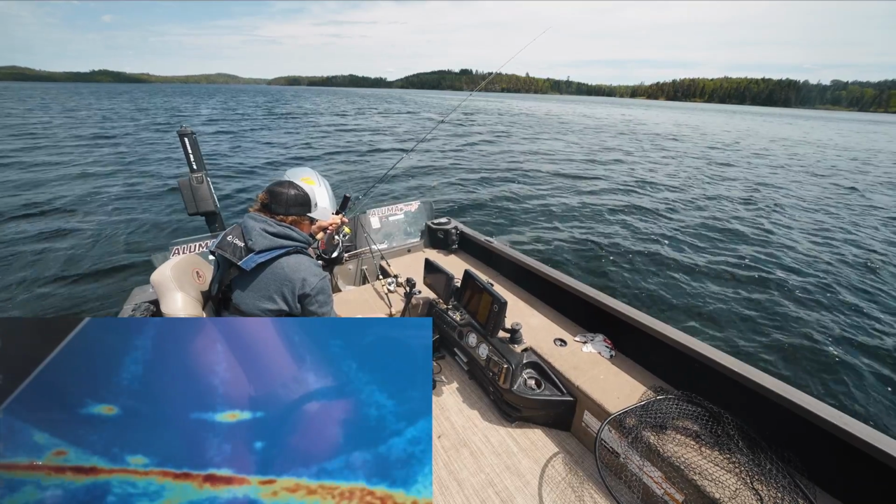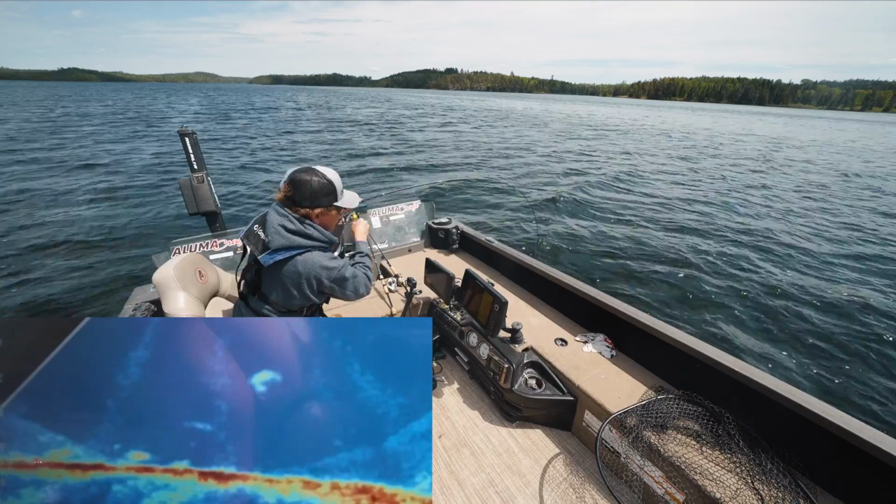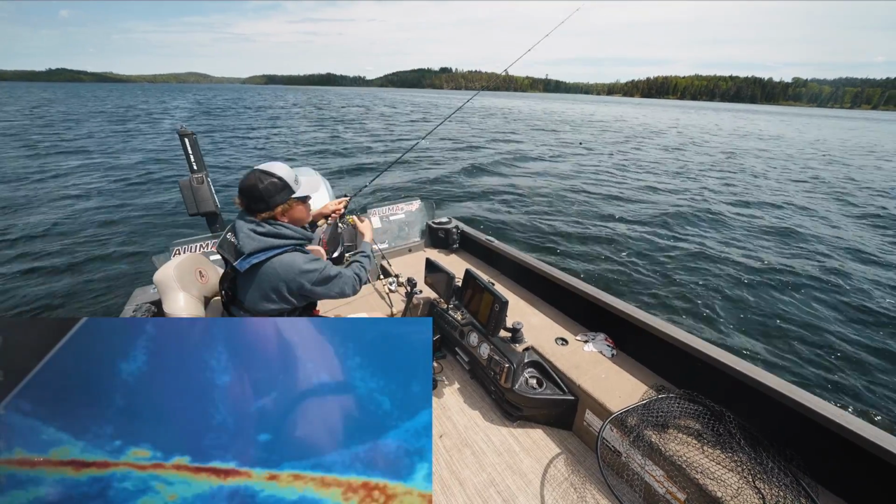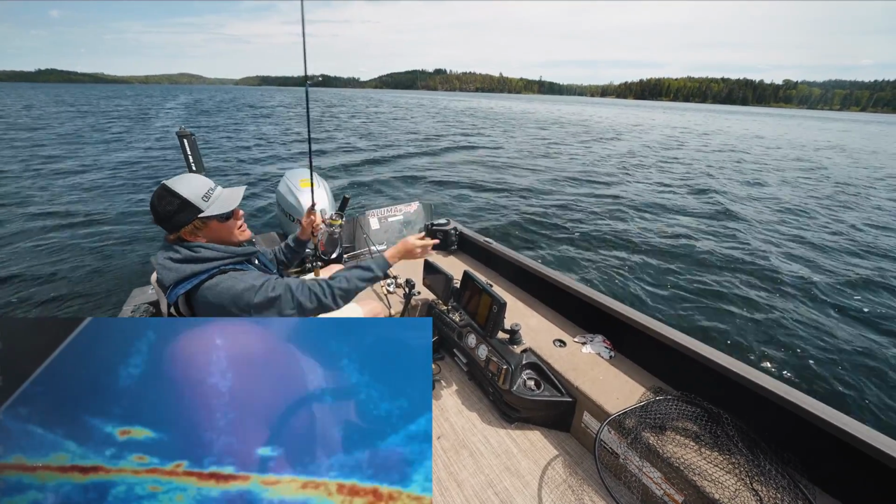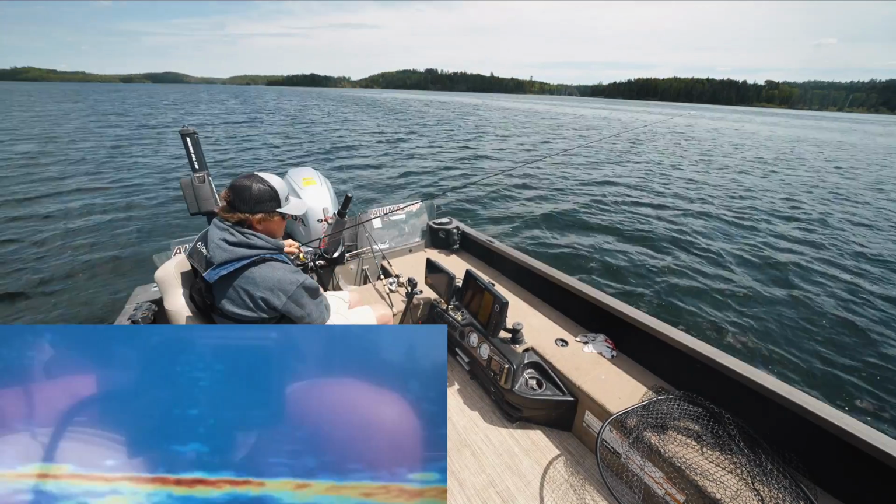I'm holding it high up in front of him, see if he wants to eat it. Is he swimming by? And he did. Oh, wow. Wow, that was cool. All of a sudden there's no fish and then a pod.